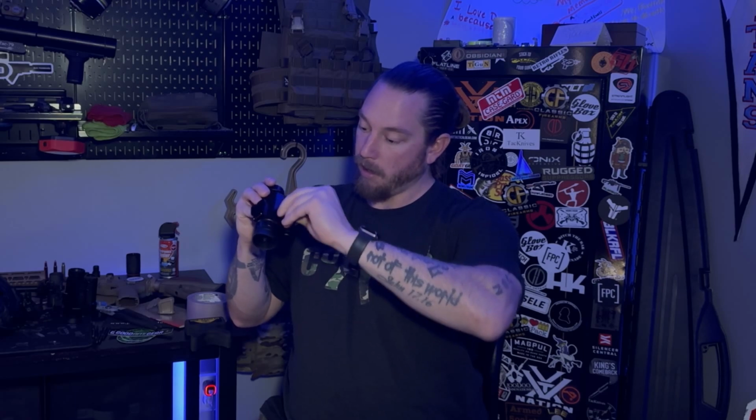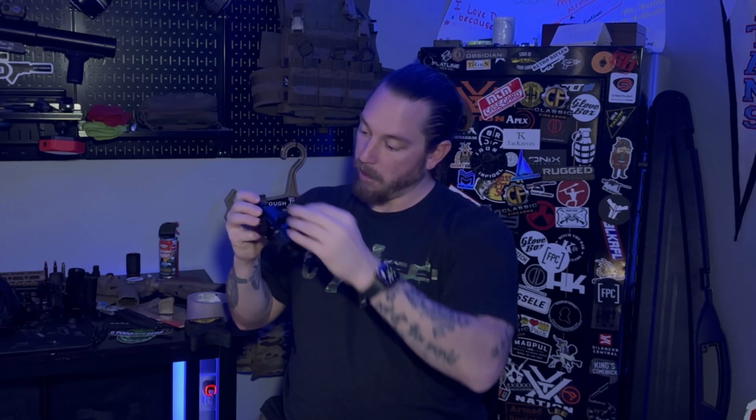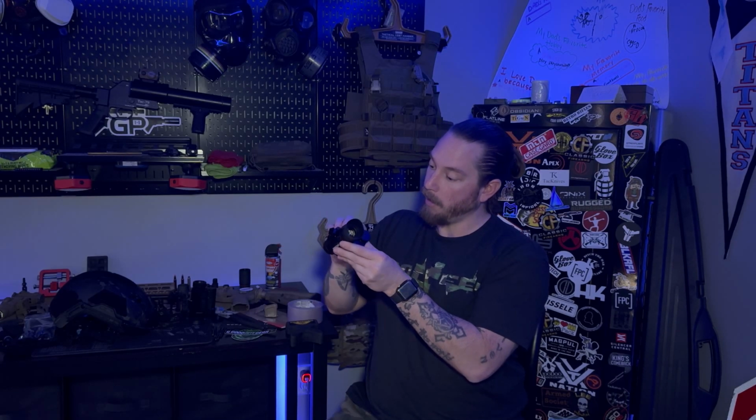These monoculars use one 18650 battery, which goes in here. It's just a screw-off top, and you pop your battery in there. It does come with a charger, which we'll get into with everything you get in the box. But you also have a little rubber cover over here, if I can get it off, that has an SD card slot and a USB-C port to be able to charge it without even having to take the battery out. So that is pretty neat.